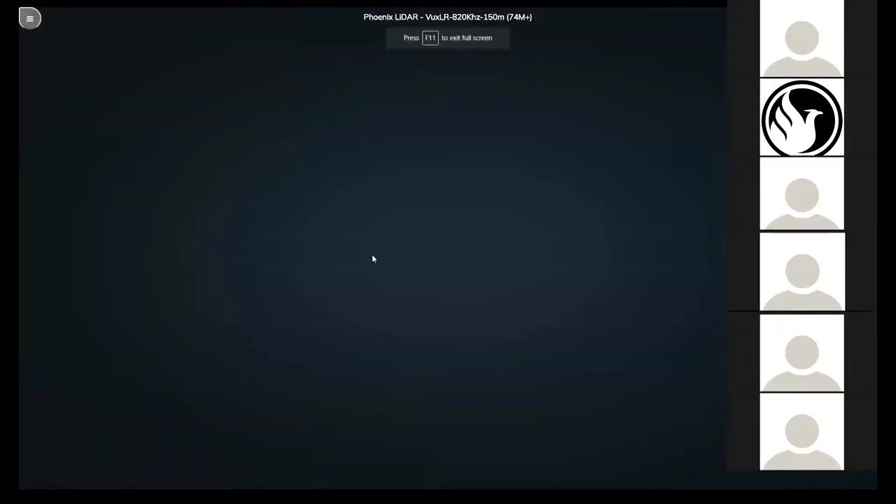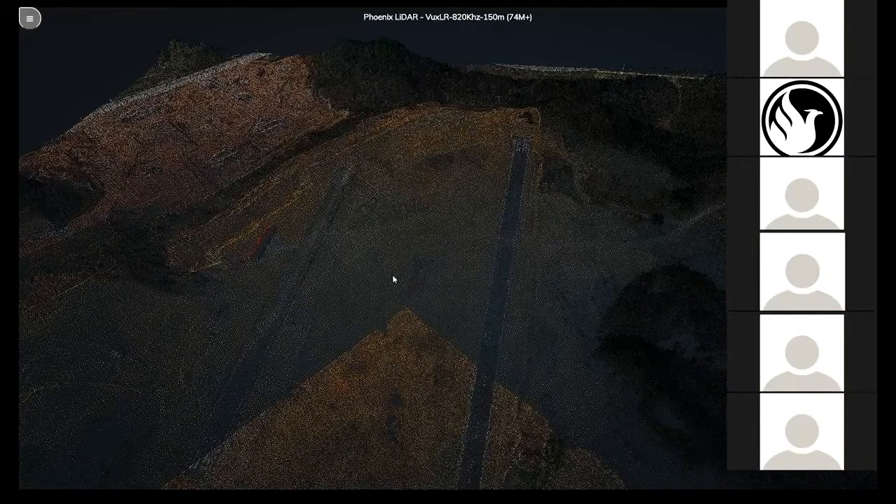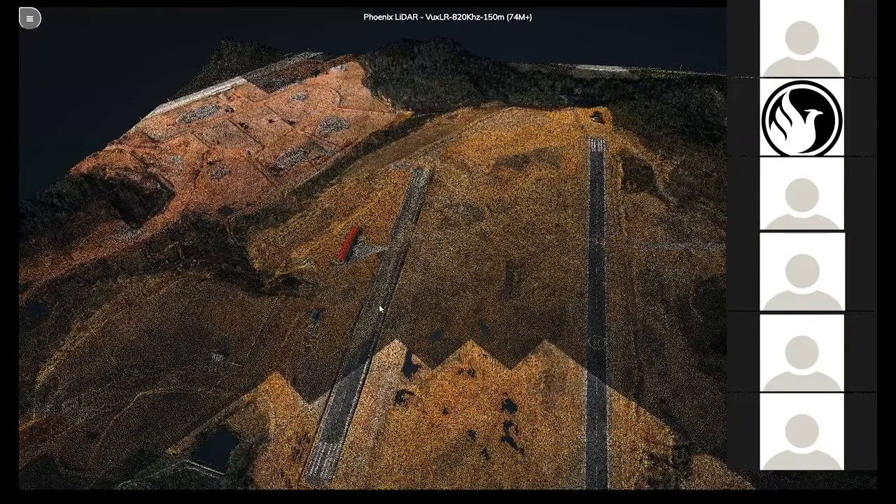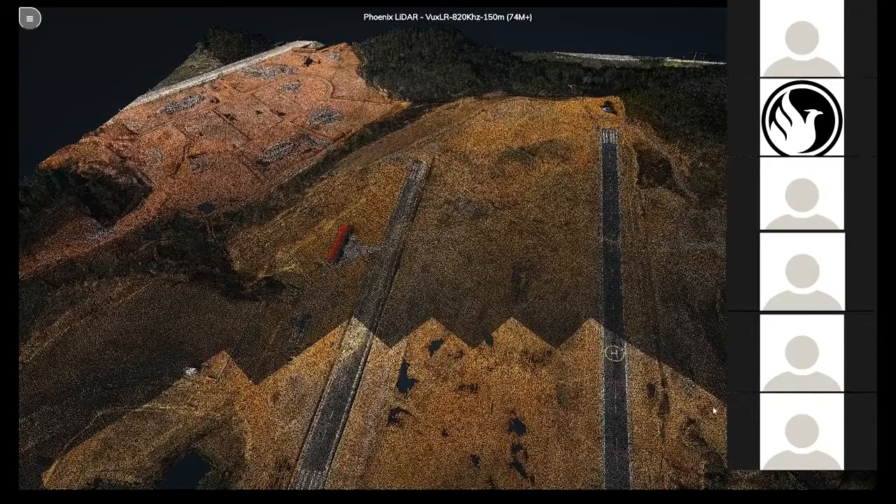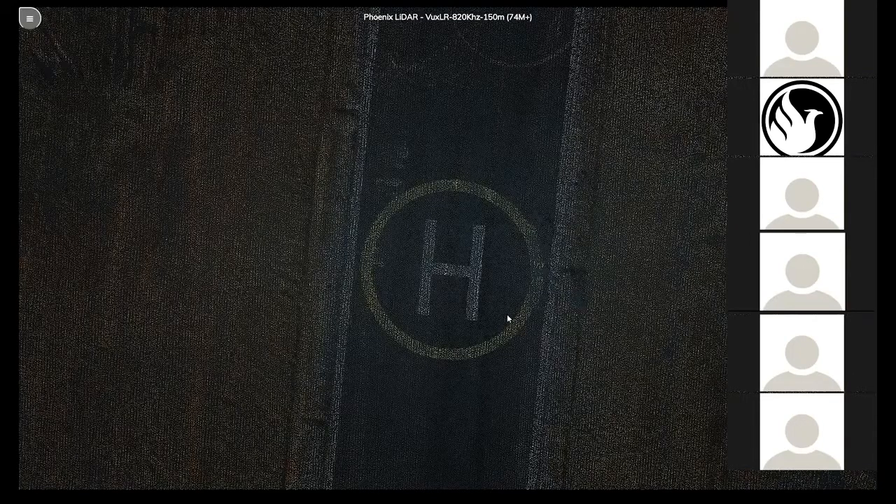Yeah, so this data set is from pretty much the same setup as that utility corridor data set. The main difference here in terms of hardware is that there was also a 42 megapixel full frame camera collecting RGB values. So here we've got a really nice colorization to our point cloud. It was also flown with overlap to allow for creation of an orthophoto.